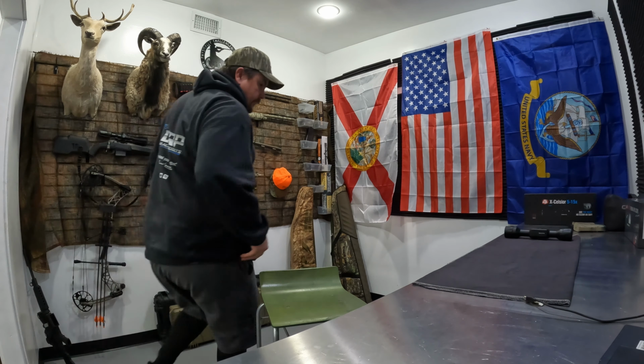He put me in a different blind that was only maybe a couple hundred yards away from the blind I was in the previous day, but it was overlooking a different field in a different pasture. It was a bit bigger area. And it was much, much colder this day. It was in the 30s all day, which was excellent for deer movement.